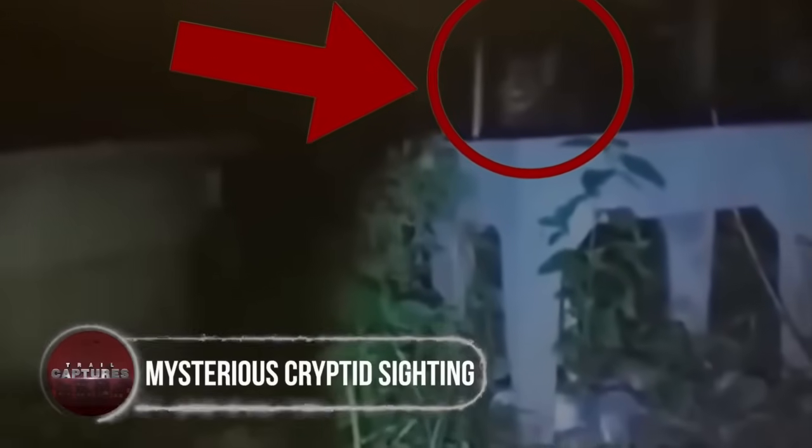Though the grip was loose, the man managed to escape the wrath of this unruly beast. Mysterious cryptid sightings. This intriguing clip has been making rounds on the internet for several years, appearing in various forms. The video's location remains uncertain, with many believing it was filmed in Mexico.